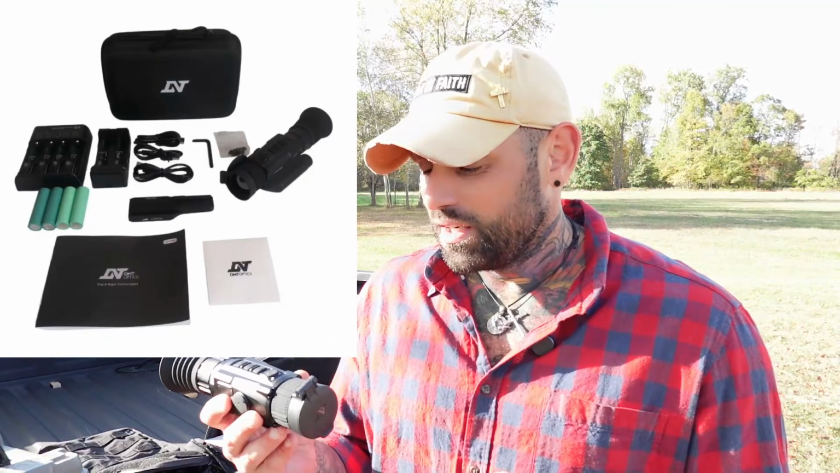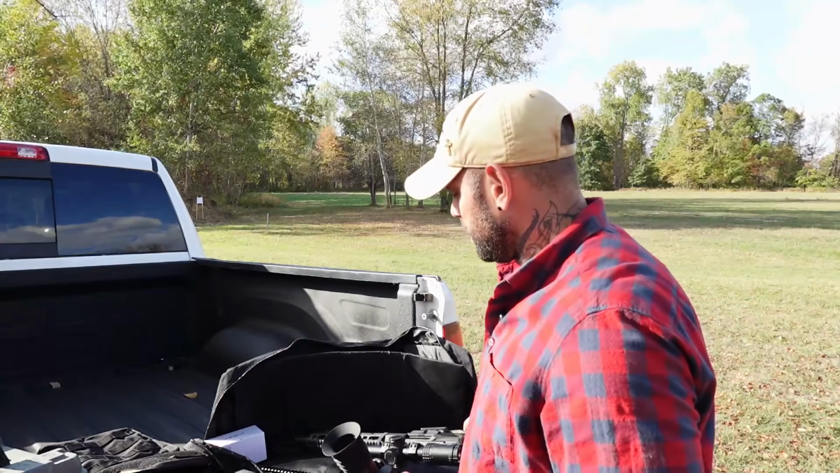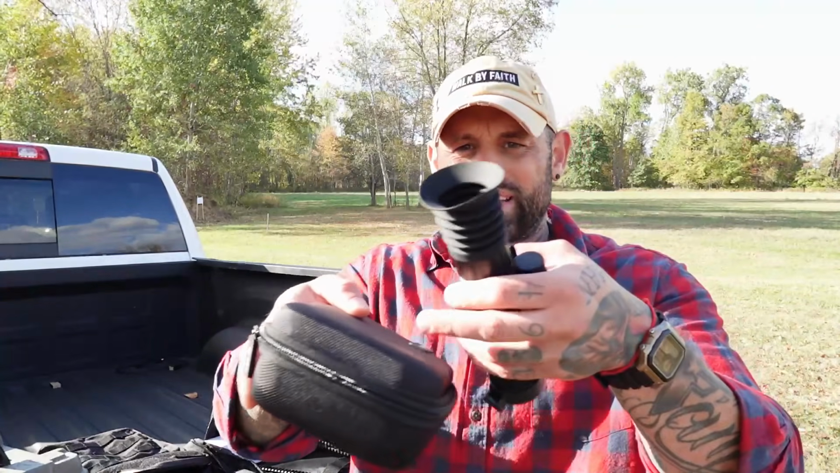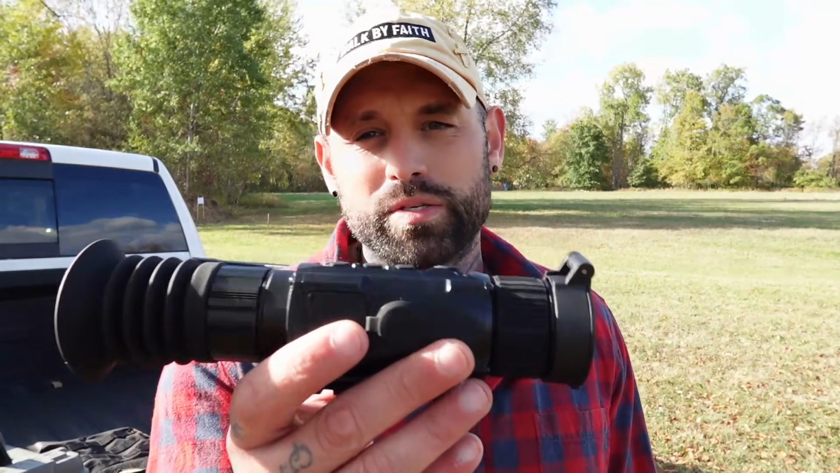There's a hard case that it comes in the box, but if I wanted to take this off my clip-on setup and use it as a monocular, I have nowhere else to put it. I wish they came out with a hard case like a fanny pack or something you could slide it in, put it on your battle belt or something. I think that would be fantastic. So including that with something at this price point, I think would take them very, very far.